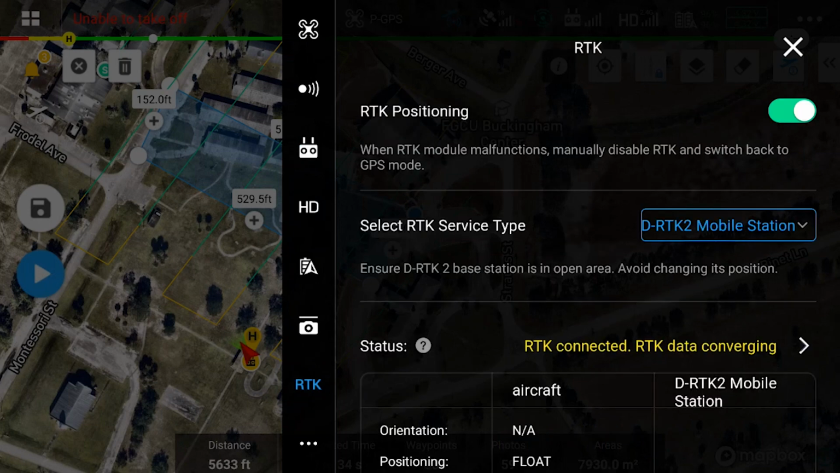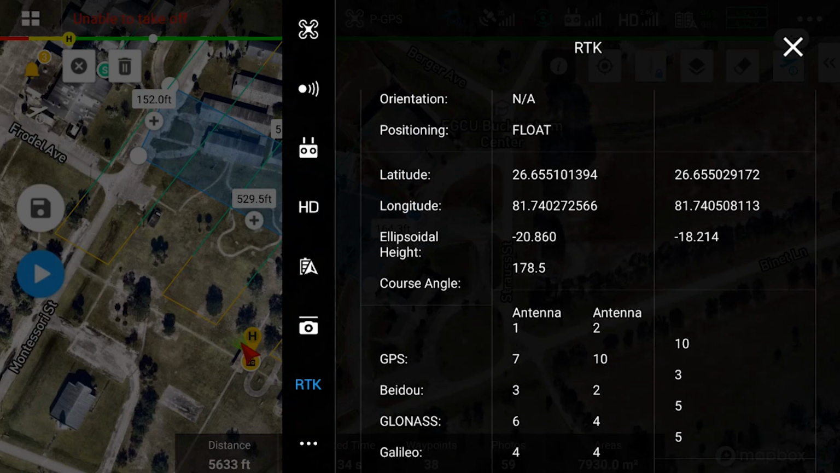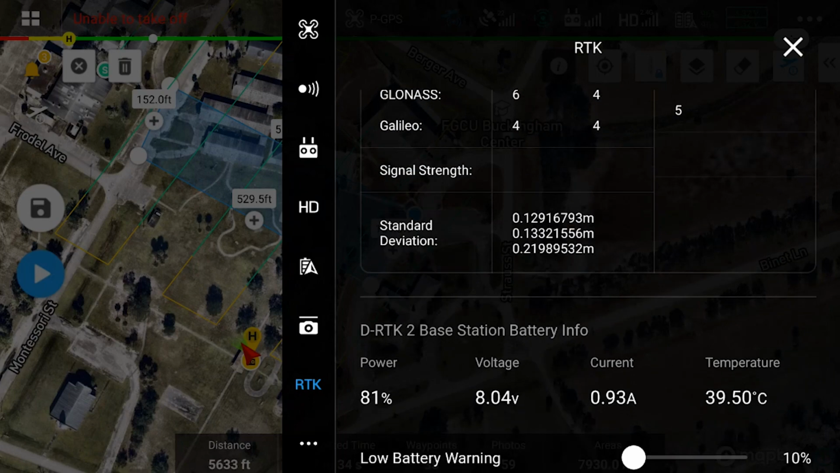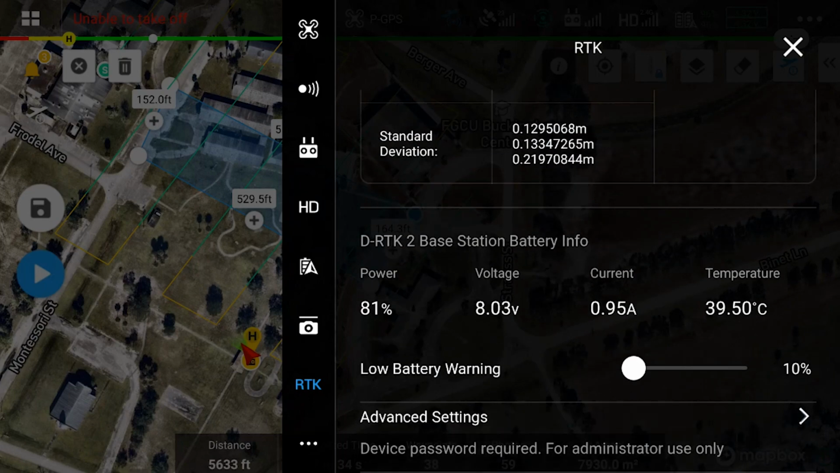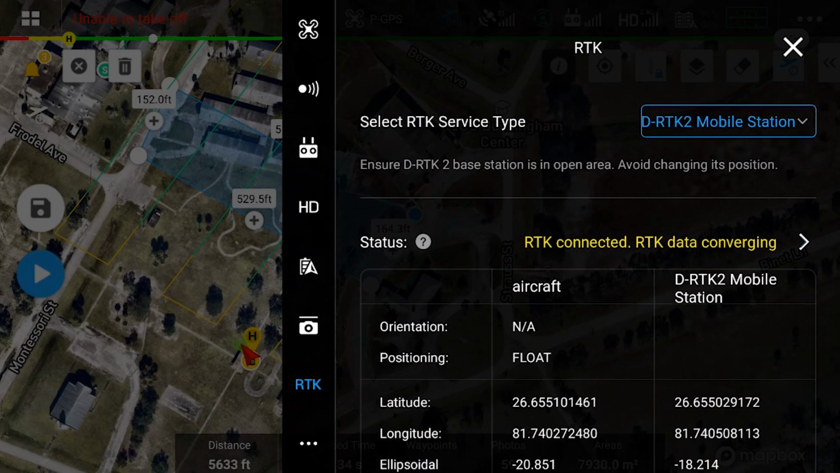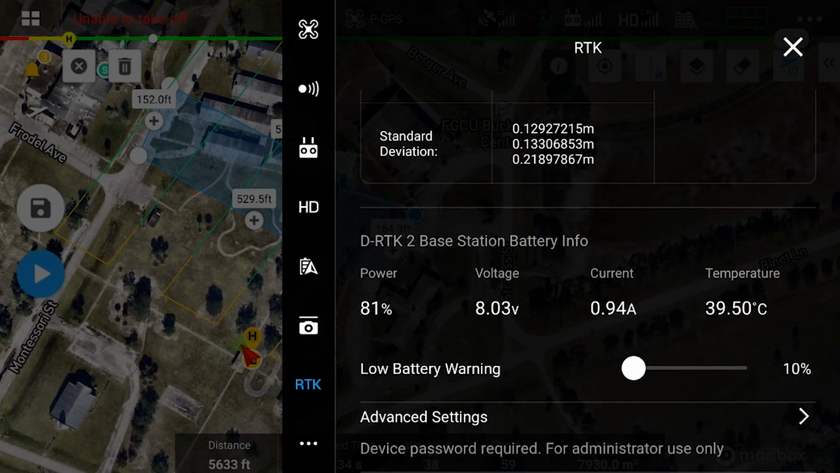Now let's go ahead and go down here to the RTK. Right now we have our RTK connected and it is converging. So once it is completely up, we want to make sure that our information is right, our latitude and longitude of the base station. Compare that to our units. And once we get that, we can also edit that if necessary to make sure that it is spot on a known point. All right, let's go ahead and get ready to do the flight.